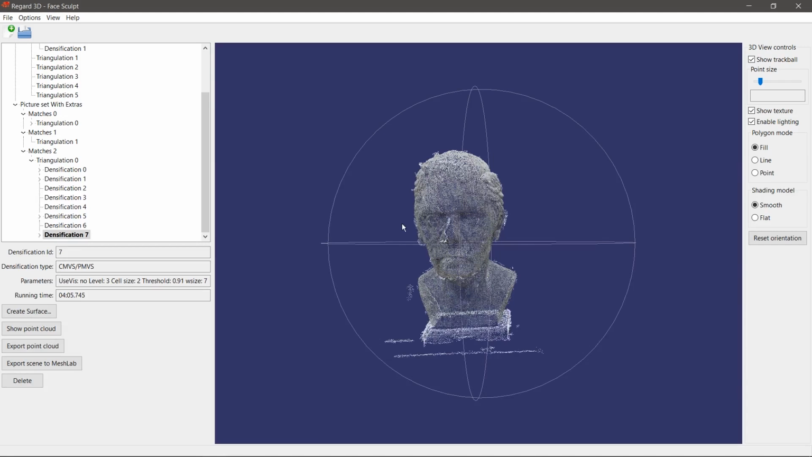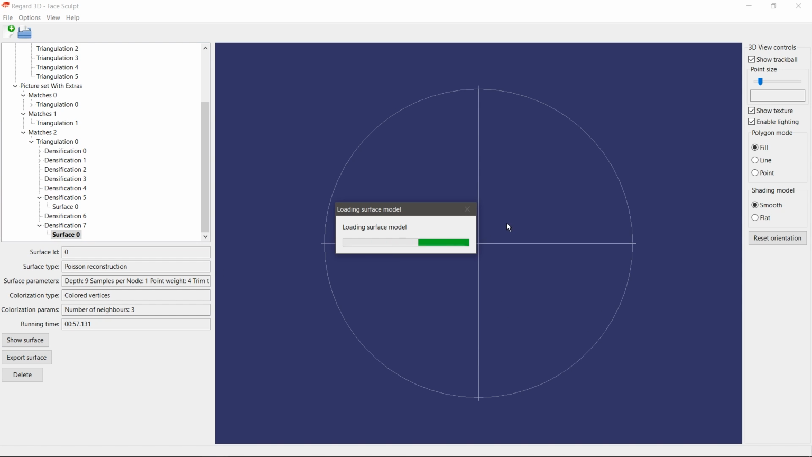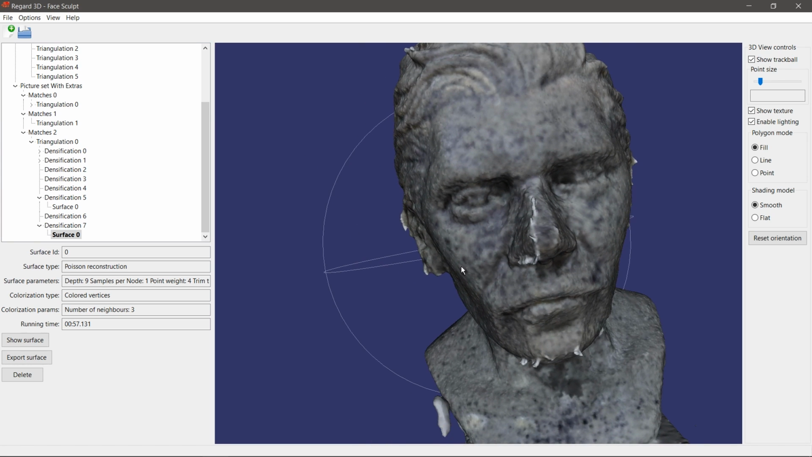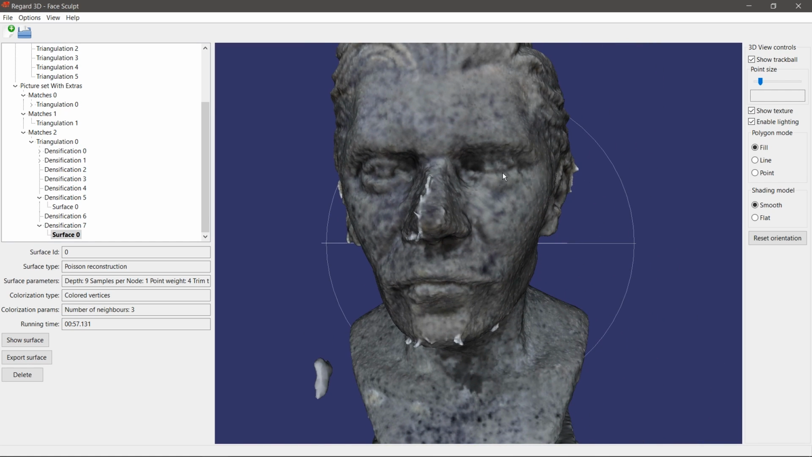So you can see there's less artifacts, but when I create the surface, so I'm going to show surface. This still has a lot of artifacts. So if I zoom in, there's still a lot of artifacts, especially in those problem areas that I talked about. So I still prefer MVE.